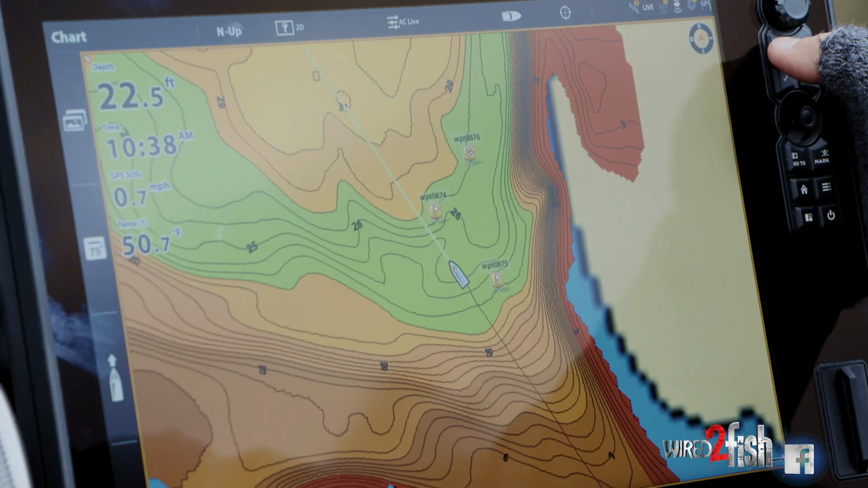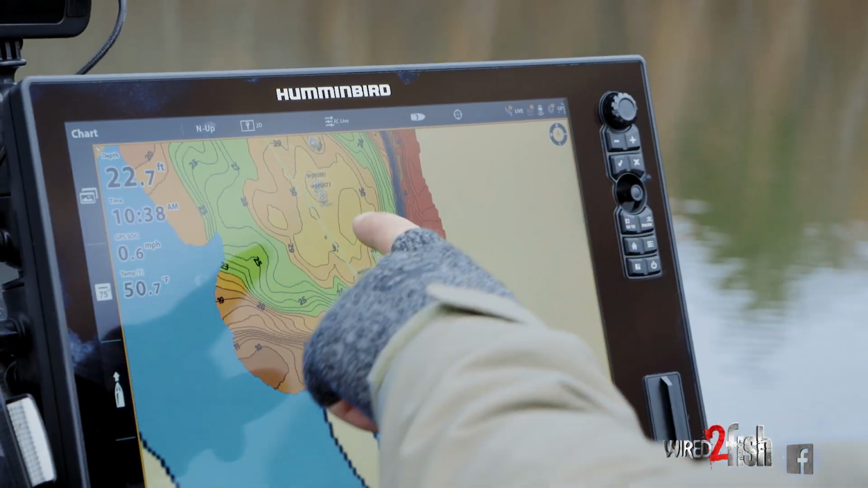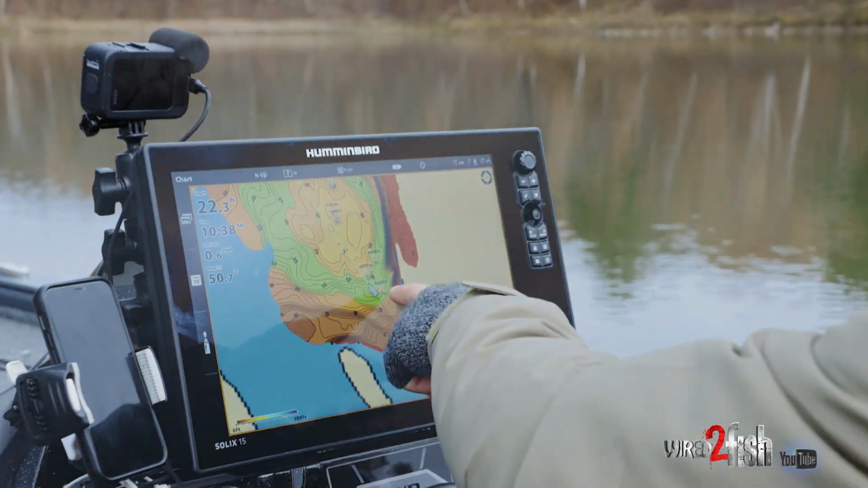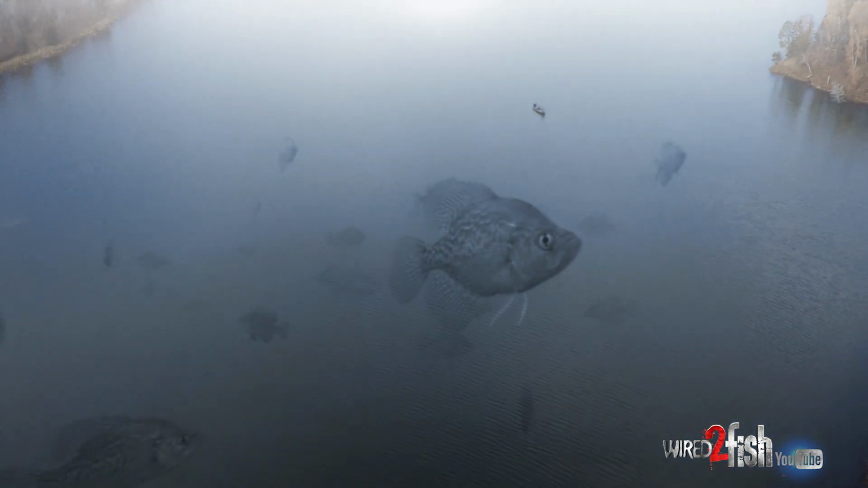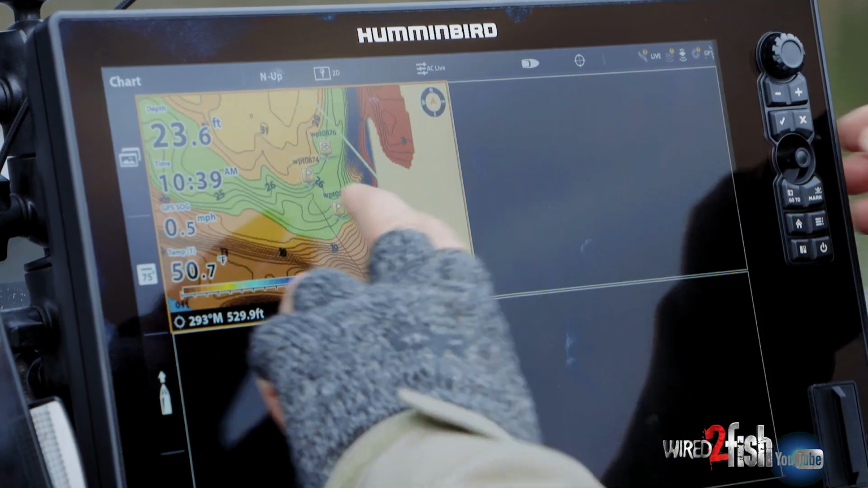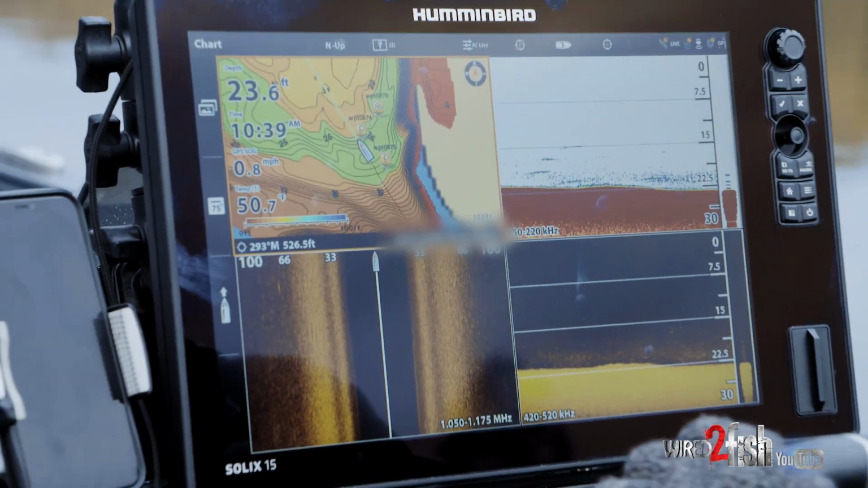This lake isn't mapped, so I've taken the time to do that myself. And what you'll see out here is we're going through mid 20 feet range right now, and then that main basin's 30 feet. That's the deepest part of this particular lake. And we're gonna drive out into the basin and start looking for fish.